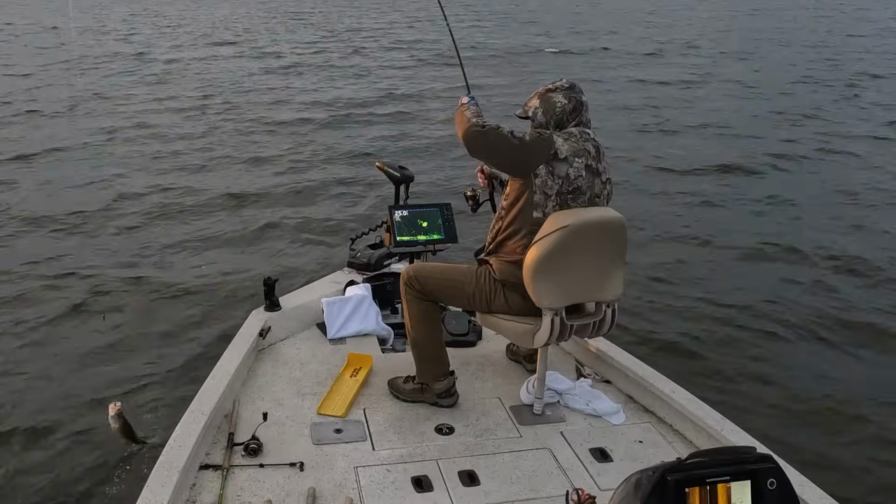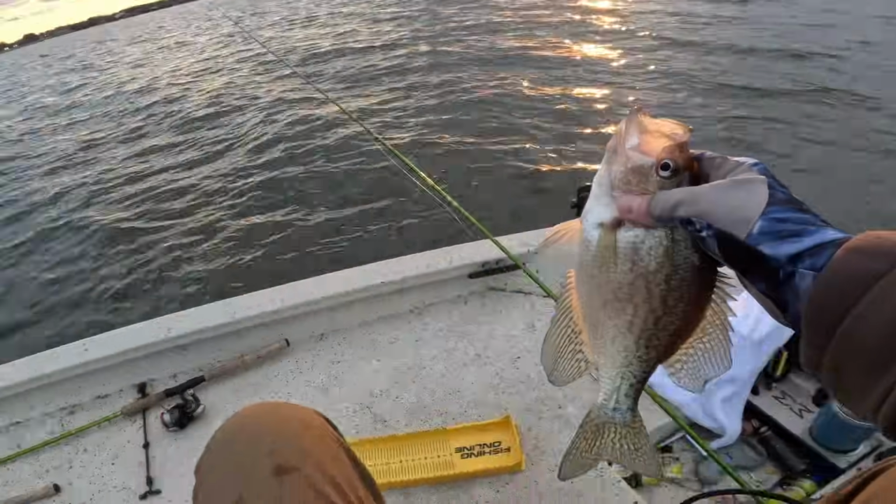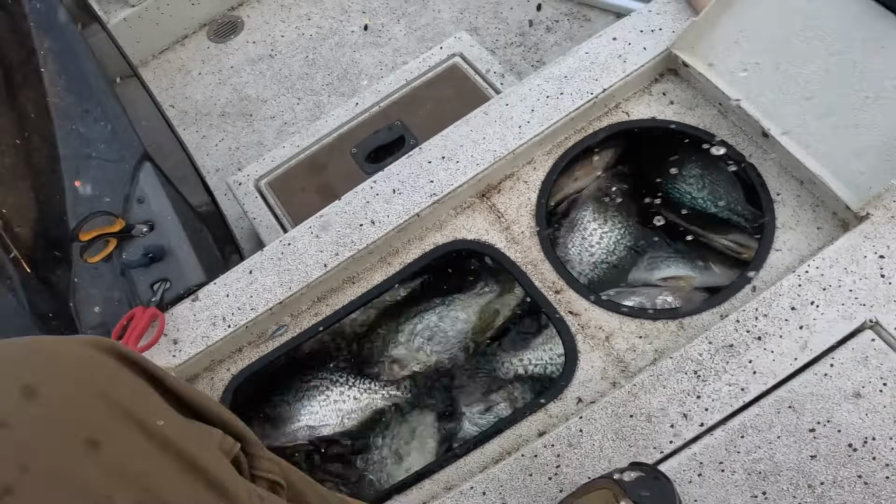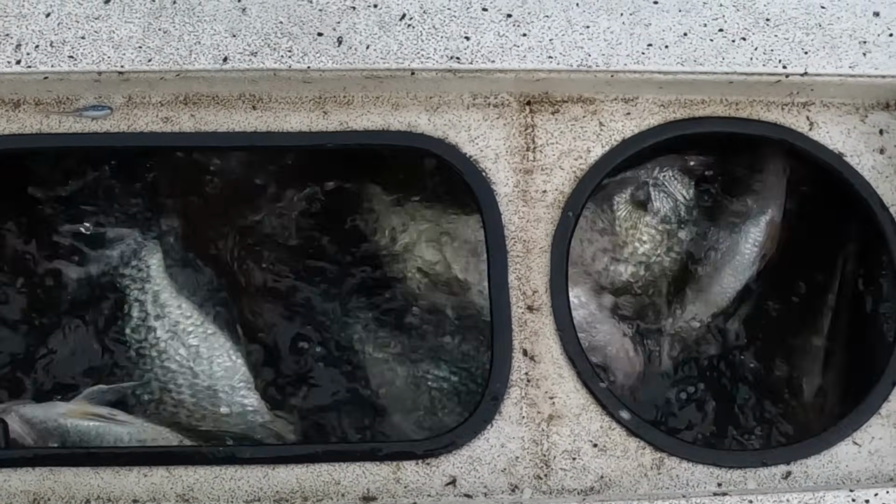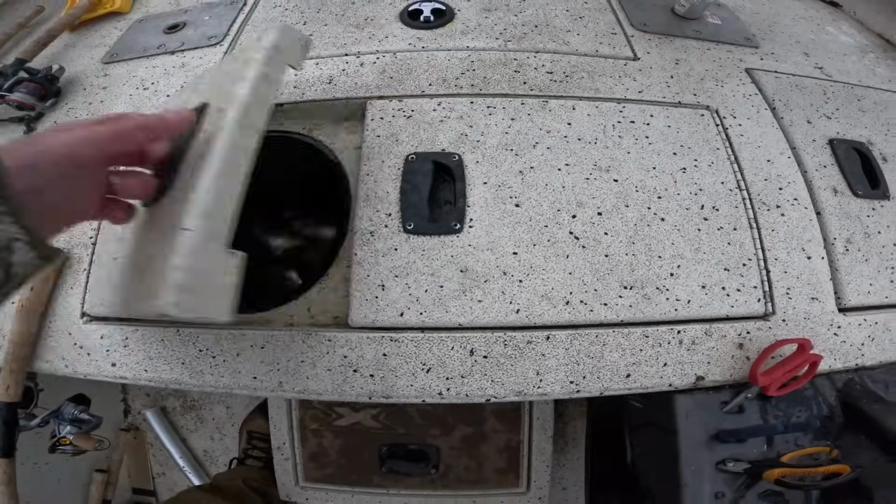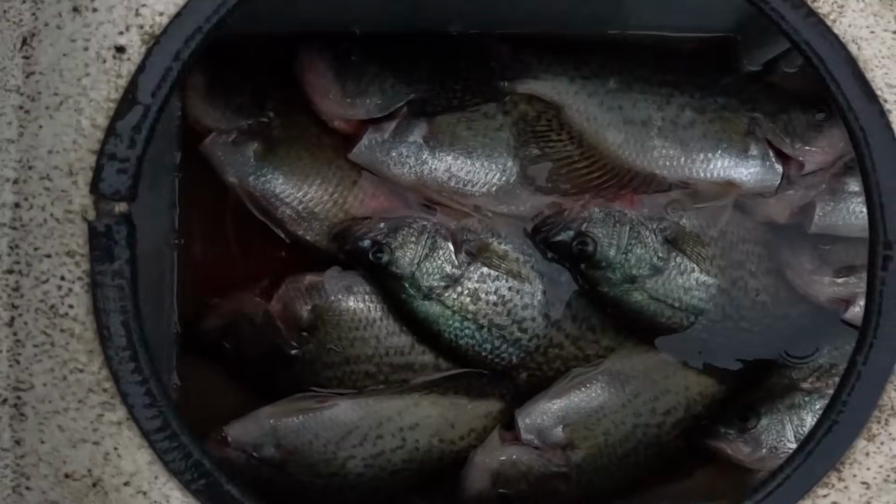Yes. Goodness gracious. Look at that slab. Well, gosh, they're not happy about it. Well, got 16 of them. Not bad.